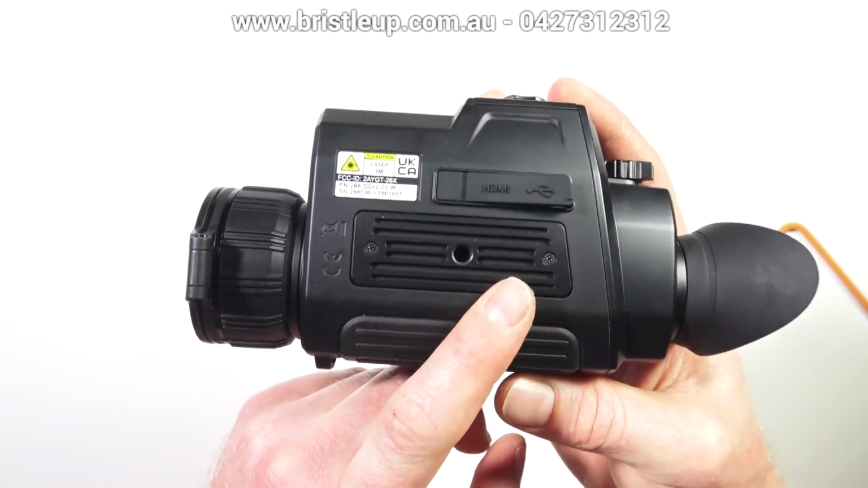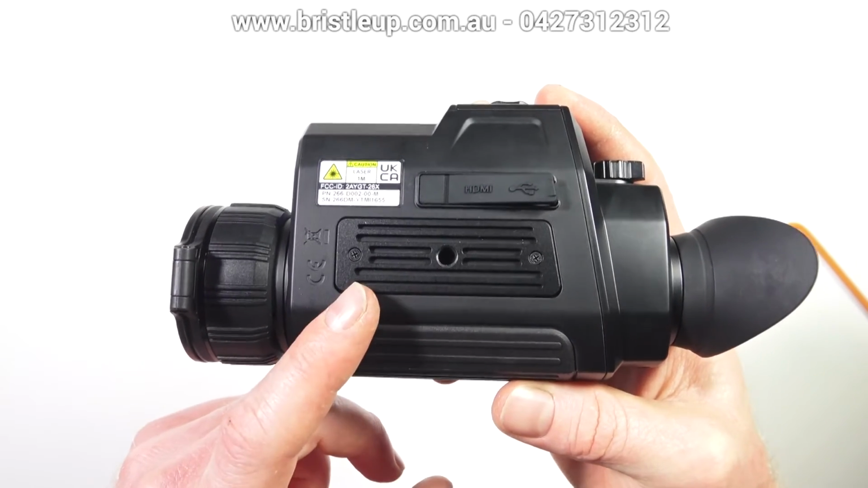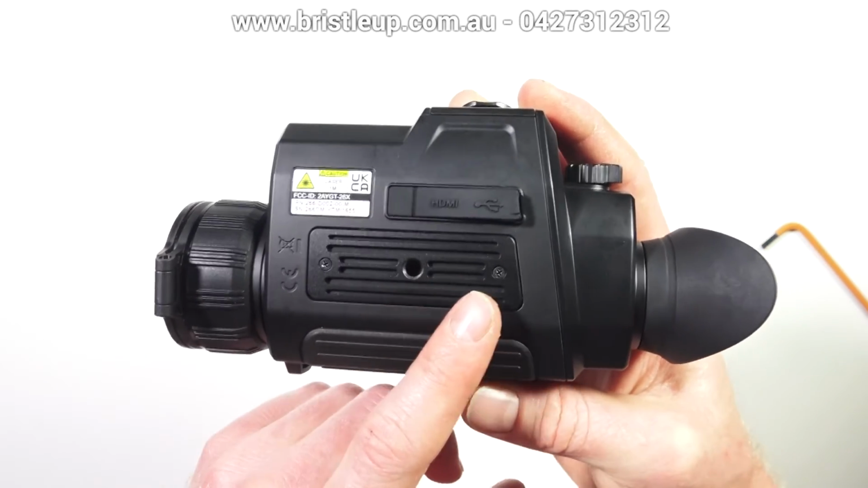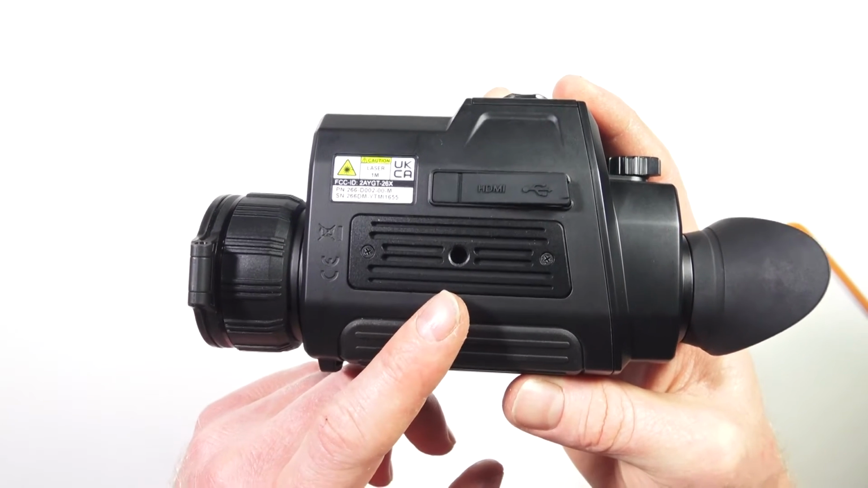Now you'll see underneath here, one thing I've always liked about the finders is their replaceable aluminium plate down here. Nice flat surface for the bracket to pull against, and it distributes the weight across a large area, which is really good.